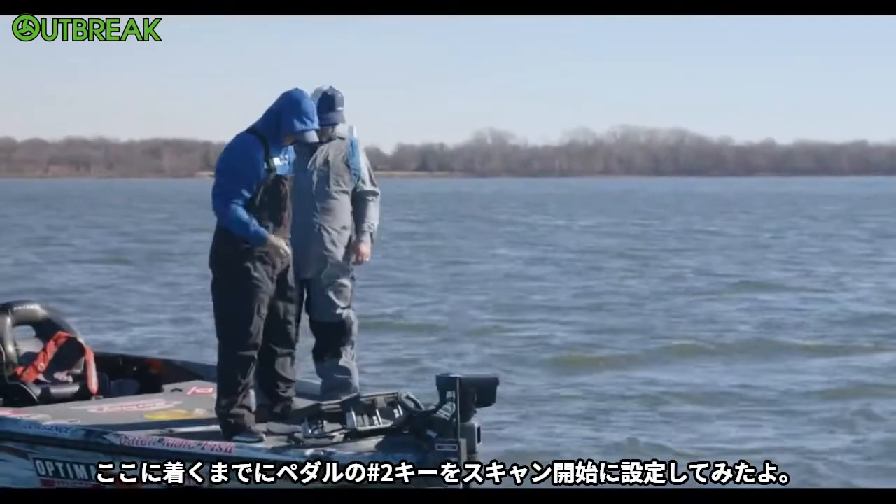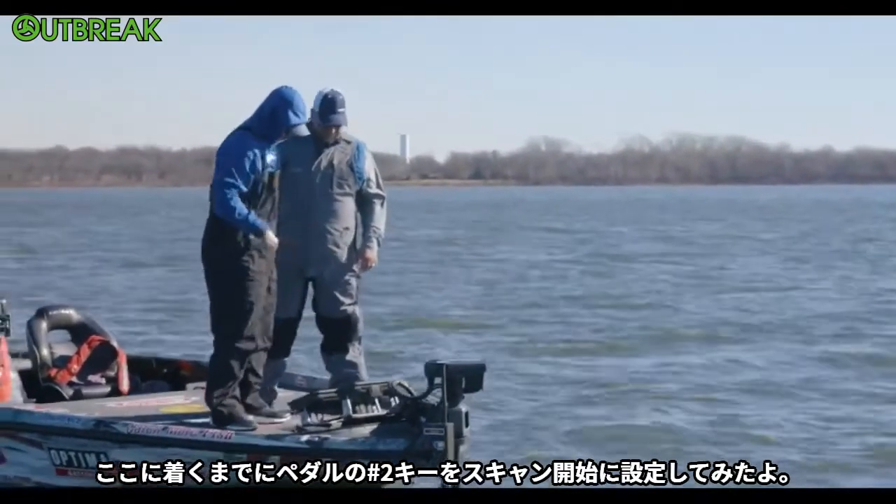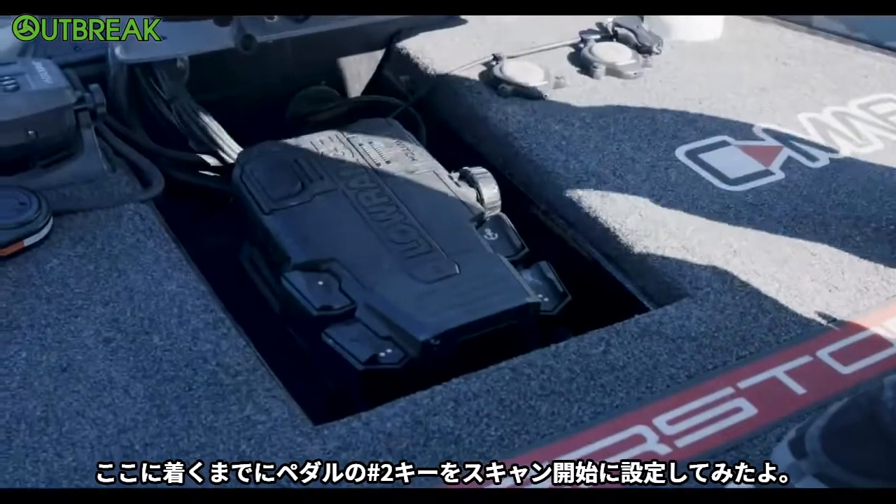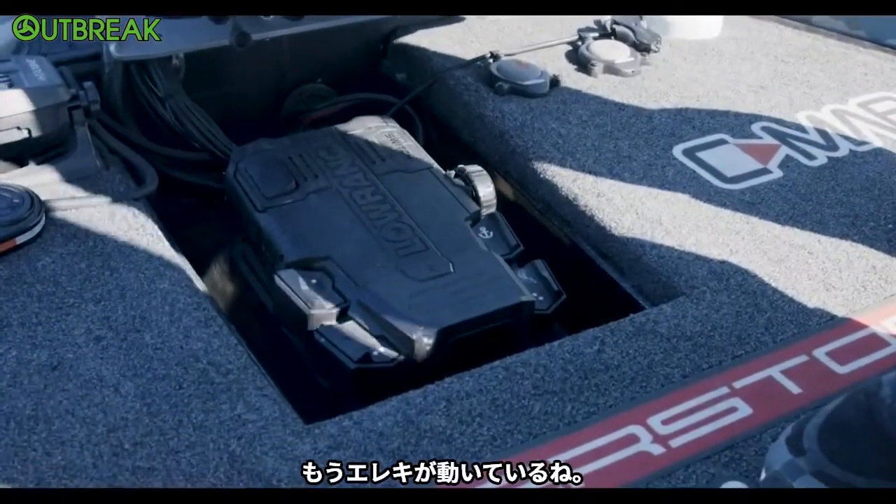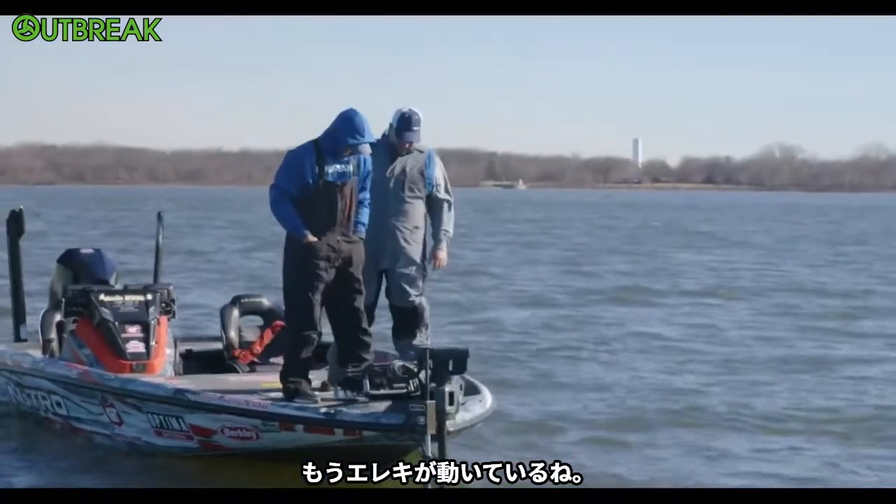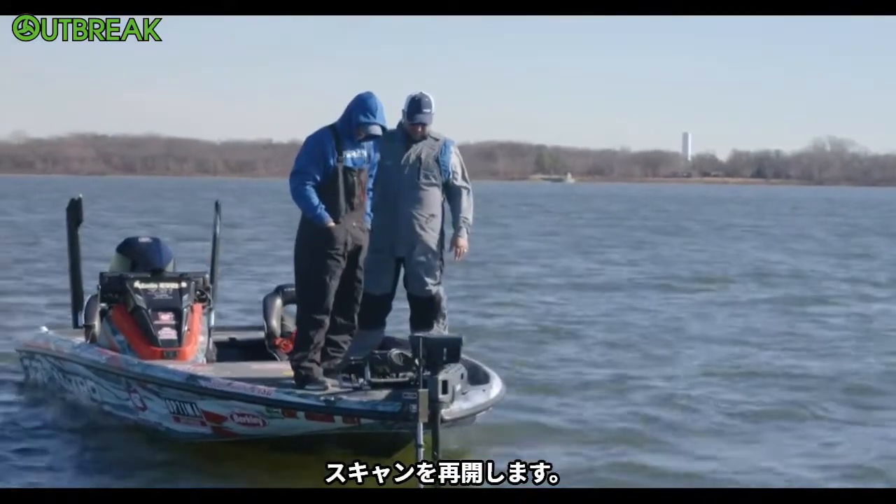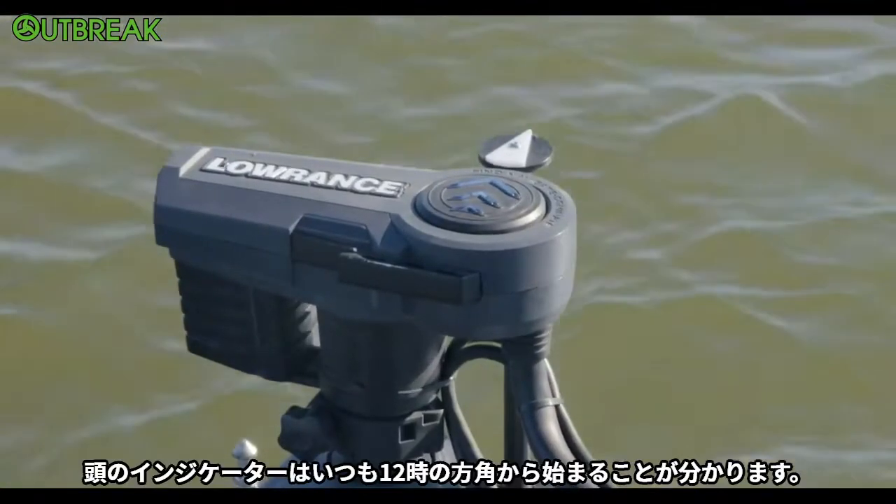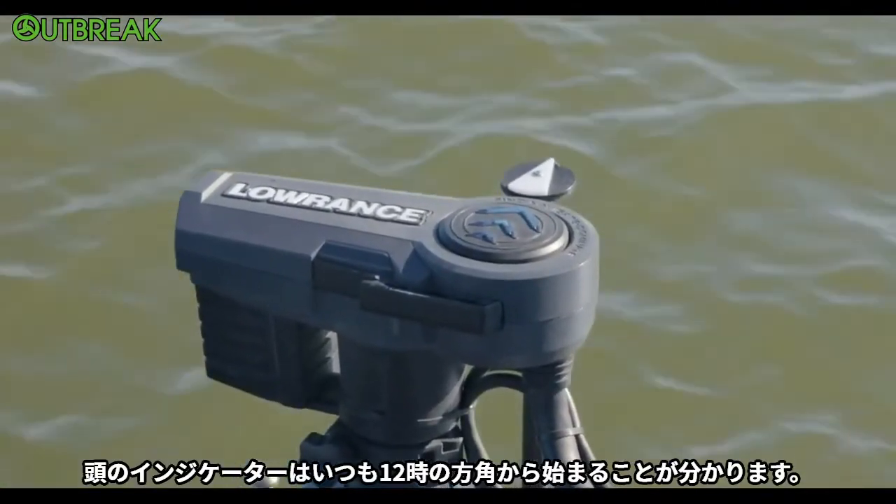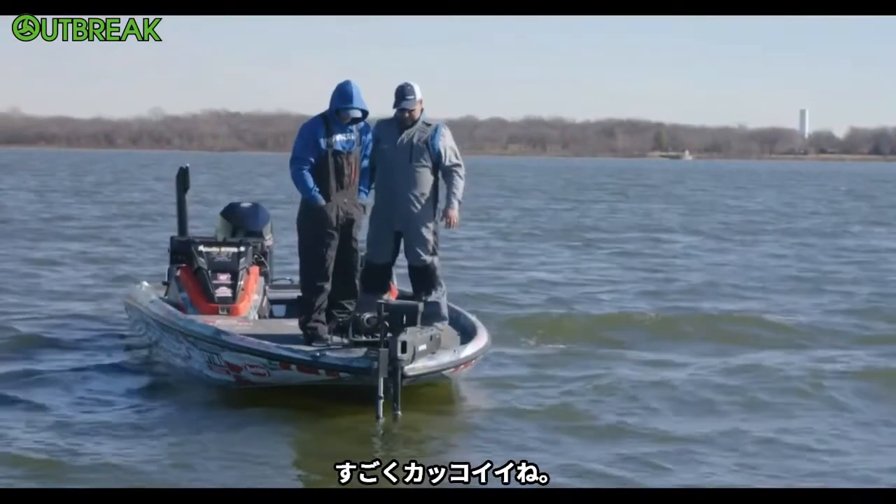So while I was over there, I programmed my number 2 key to be my scan, so I don't have to bend down to start it. But now I had my trolling motors going, so get it to scanning again. You'll notice whenever you hit it, your trolling motor lines up on 12 o'clock when it starts its scan. So it's pretty cool.